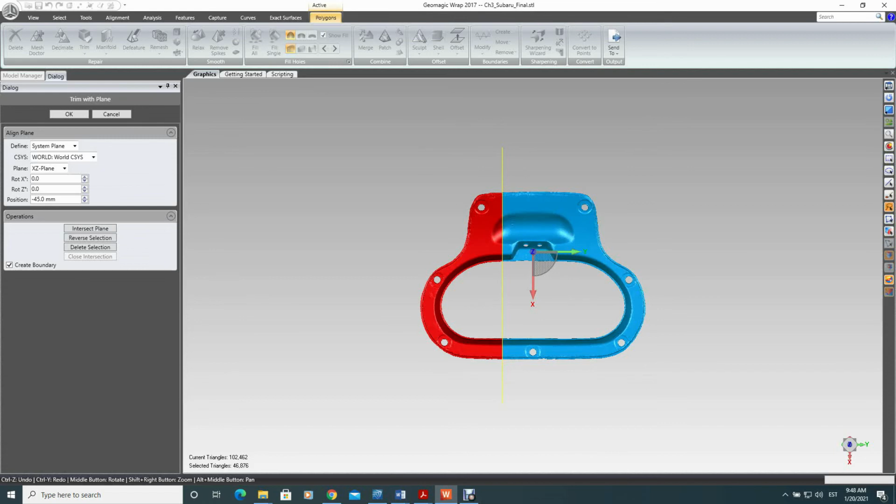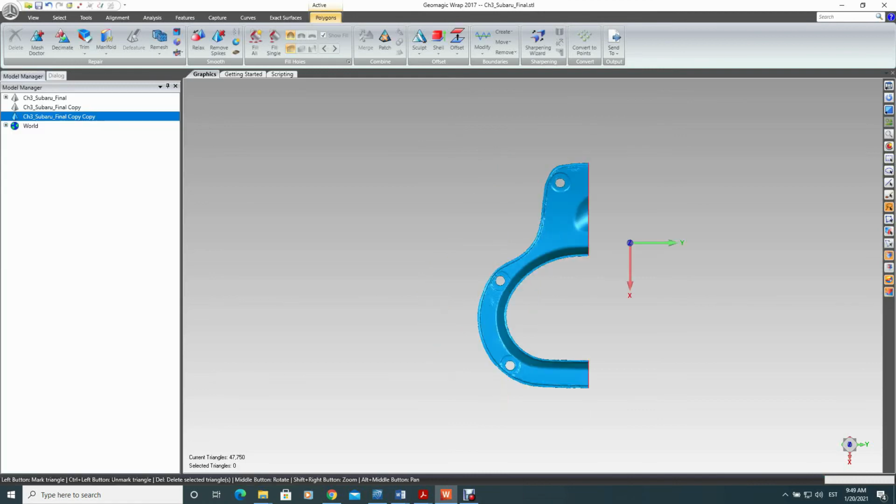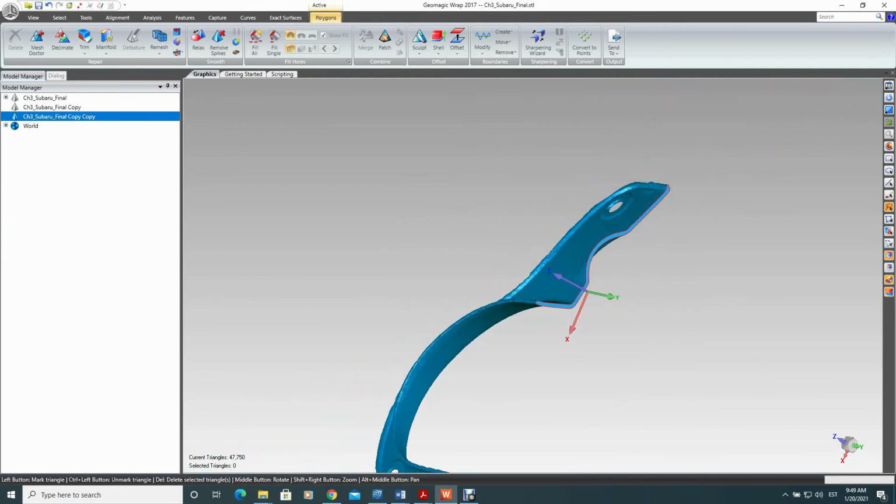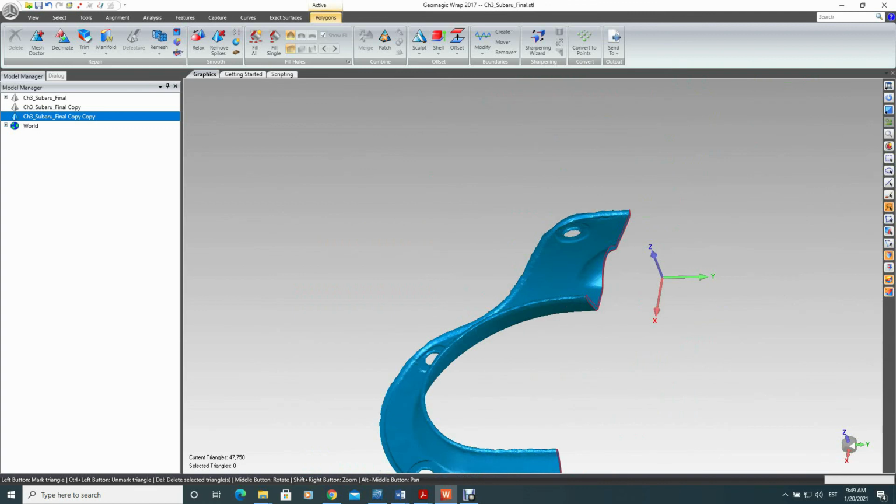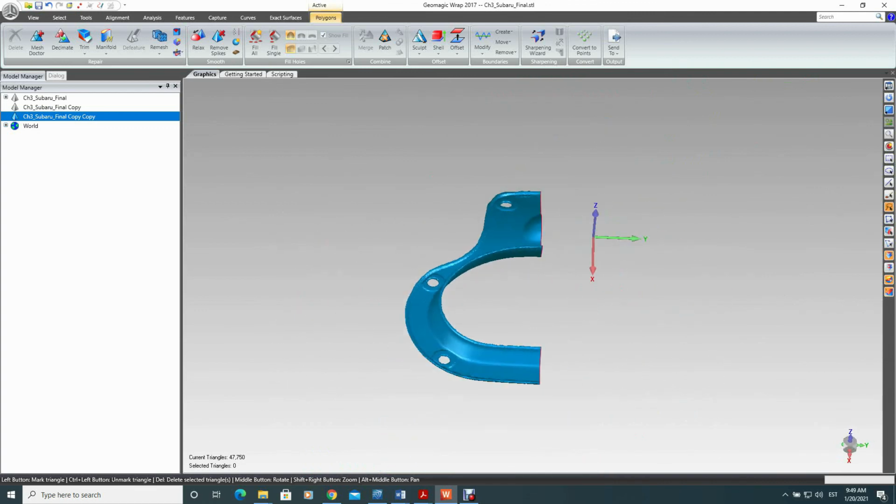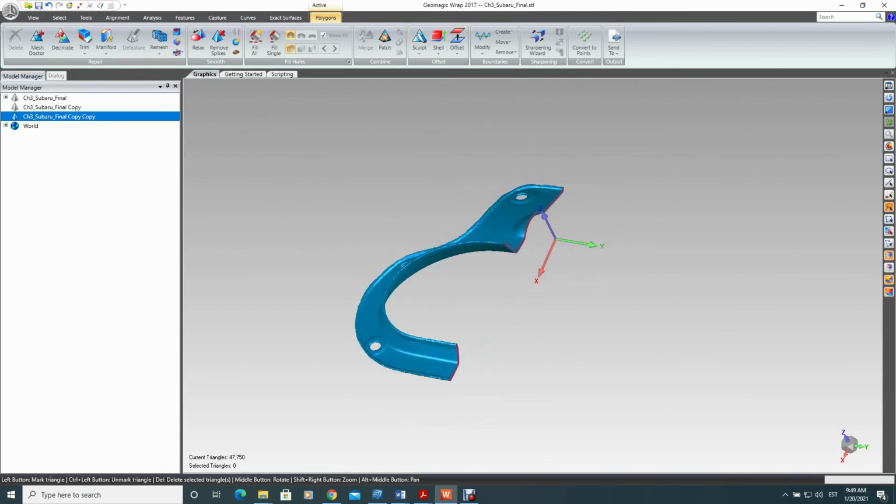We will get first rid of this bigger part, reverse selection, delete selection, and also we will utilize close intersection. And this will leave us with a clean cut on this surface, and we can save it out for printing. And in a similar manner we will cut out the other parts.